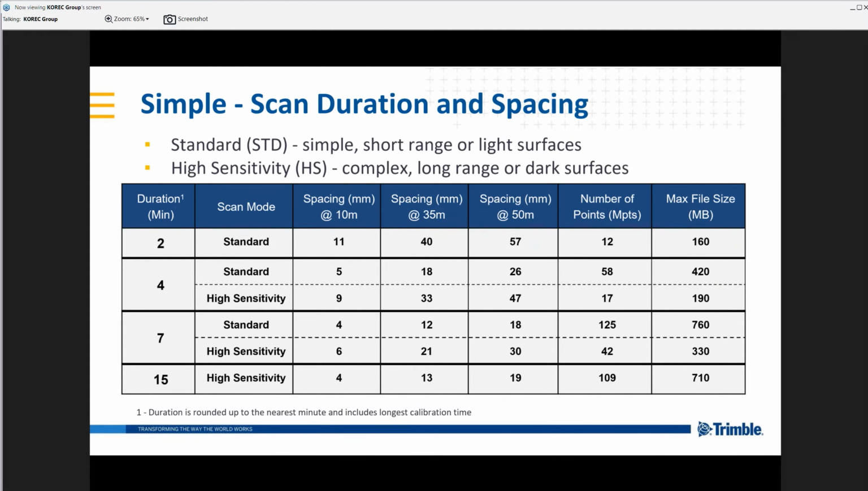So moving on to our scan duration and our point spacing, where I don't propose to spend a huge amount of time here running through all of our numbers. But what I do want to highlight is the difference there between the standard and the high sensitivity scans. As you can see, we will have larger point spacing. We may collect fewer points, but it means that we will be able to collect data on surfaces that wouldn't have been able to be scanned previously.